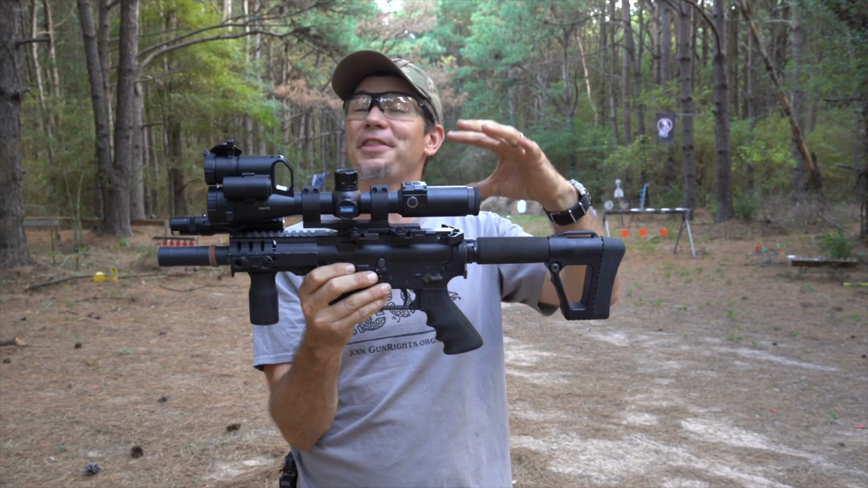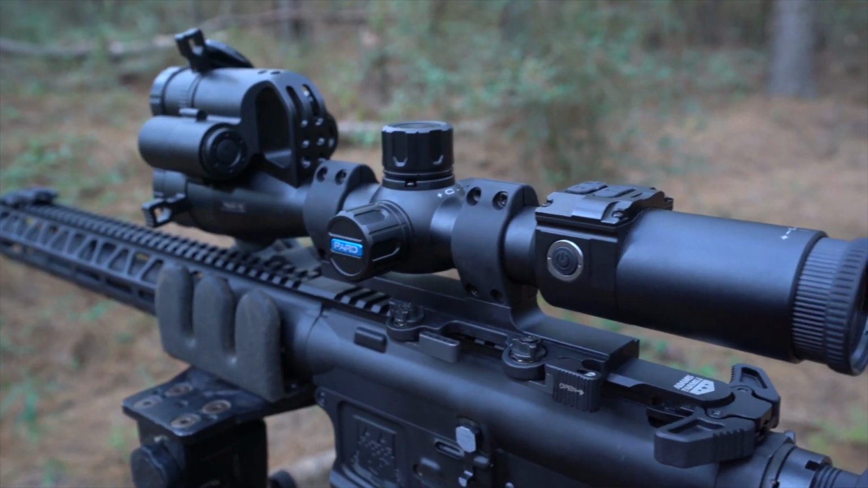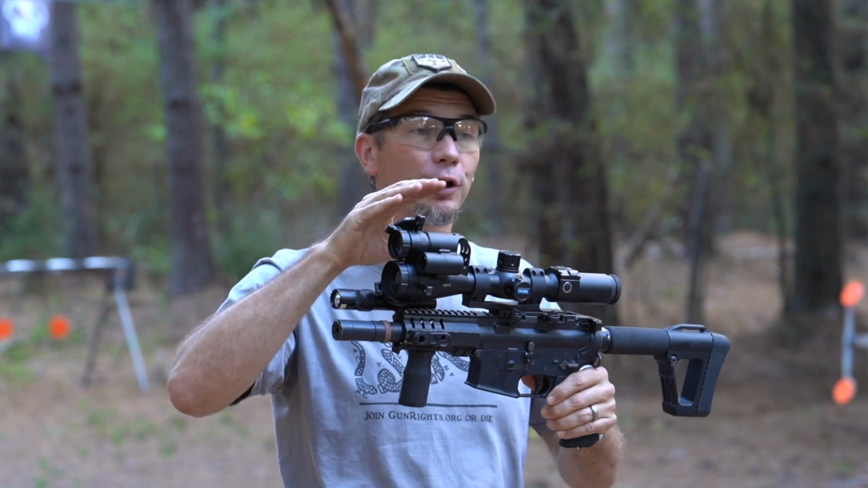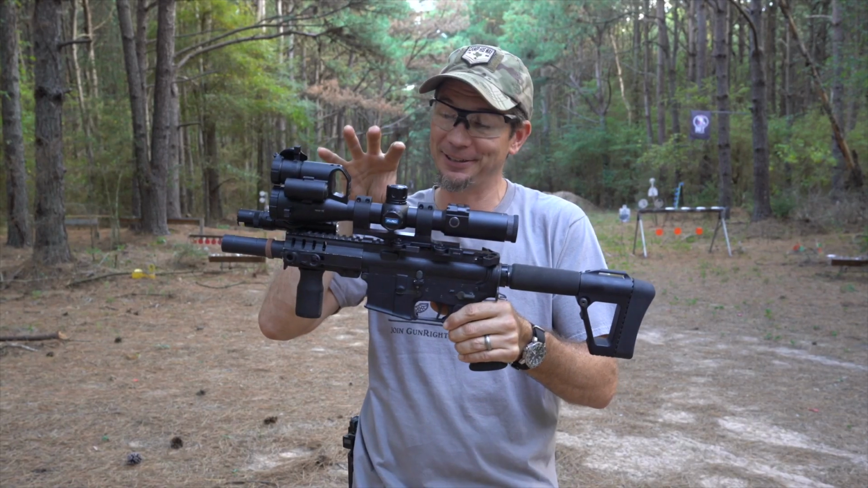Alright guys, we just got this part in. This is the TD32 model, and it is a thermal unit, but so much more than that. It's so complex and has so many features. We'll try to get our hands on it and do a full tutorial, because I've had it for about 10 days and I'm still learning and getting all the functions down.